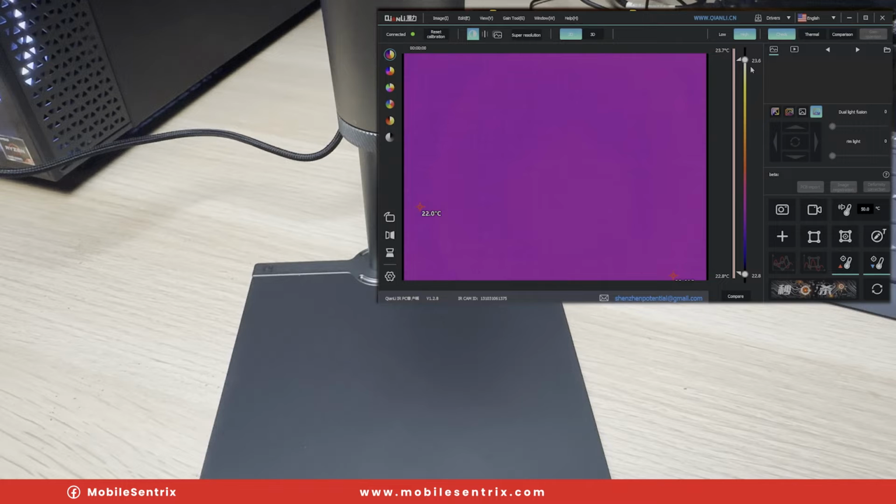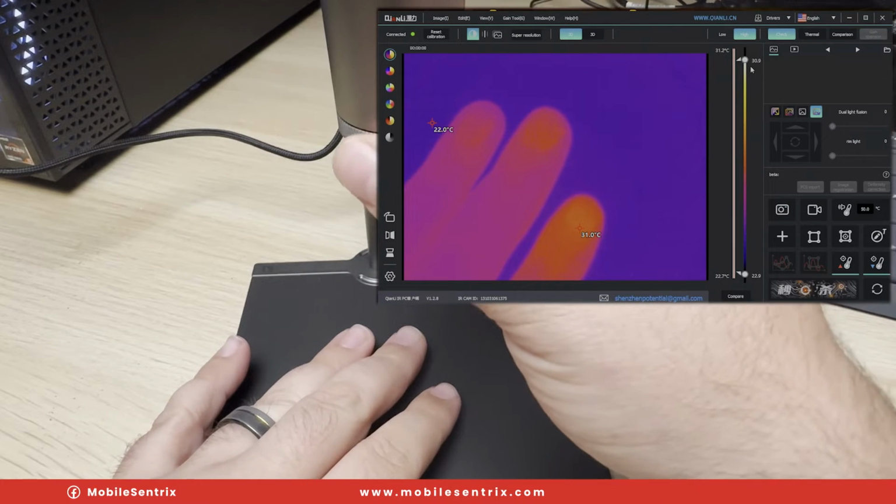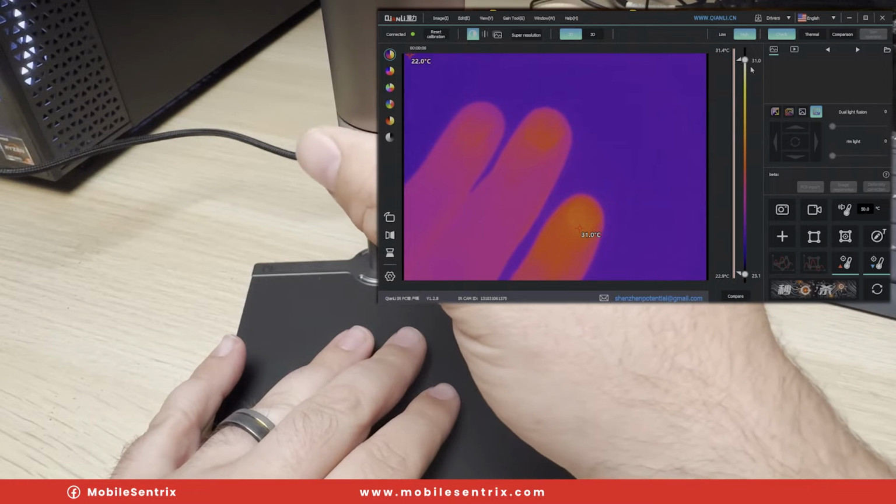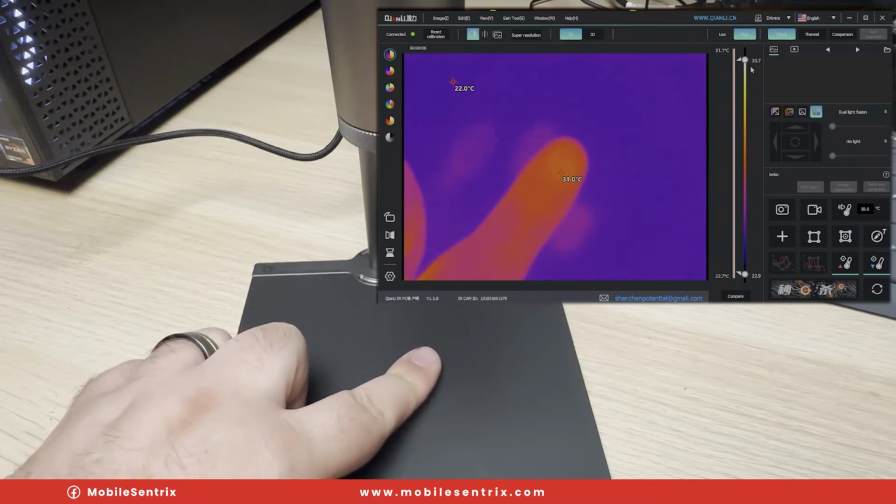As you saw, setting it up was just a few clicks of a button. Pretty straightforward. It did take a minute or two for the computer to recognize, or at least the program to recognize the camera. But here you can see it's starting to register my fingers. I'm going to focus it here, get it to be more of a crisp image on my fingers.